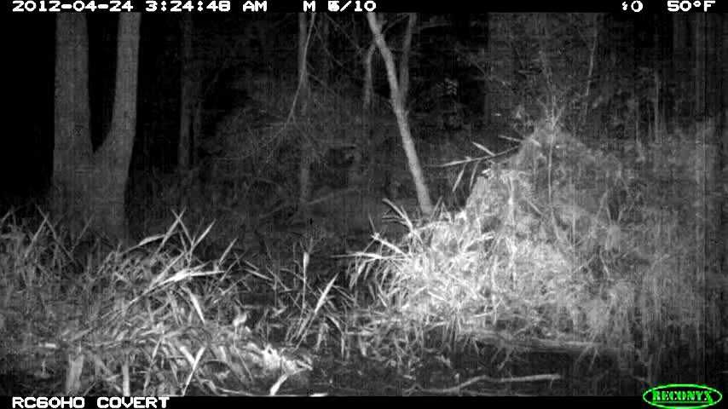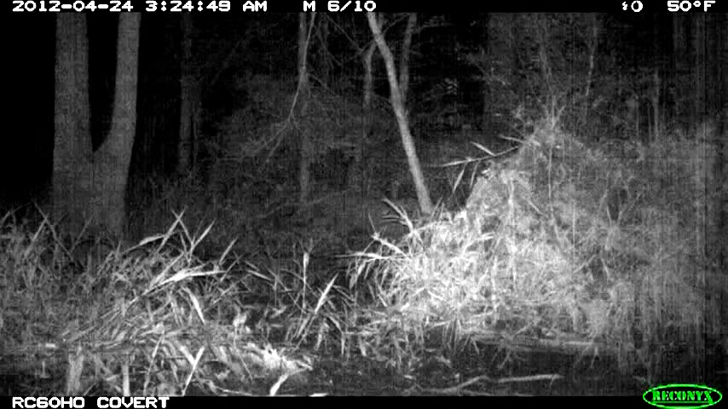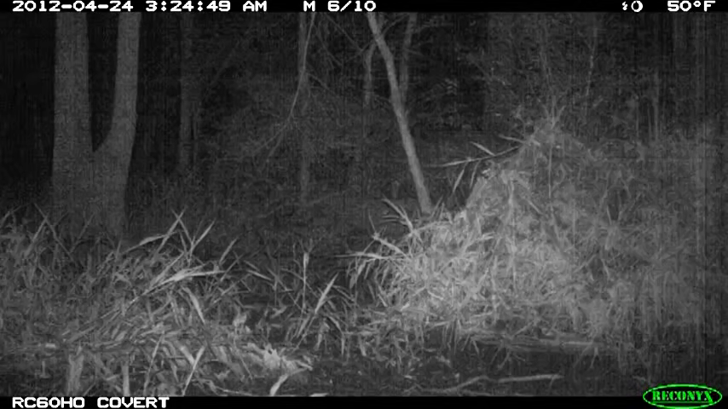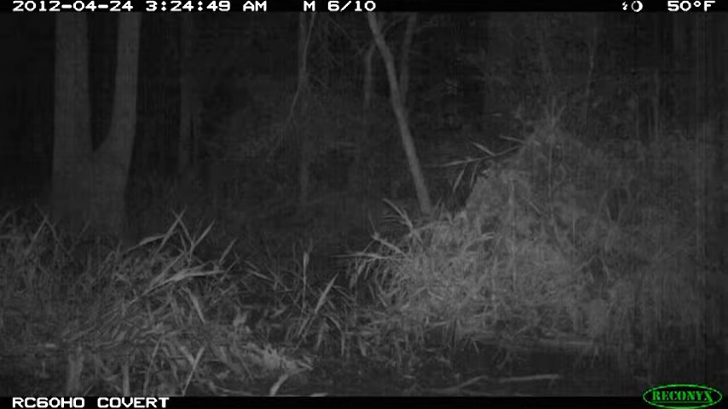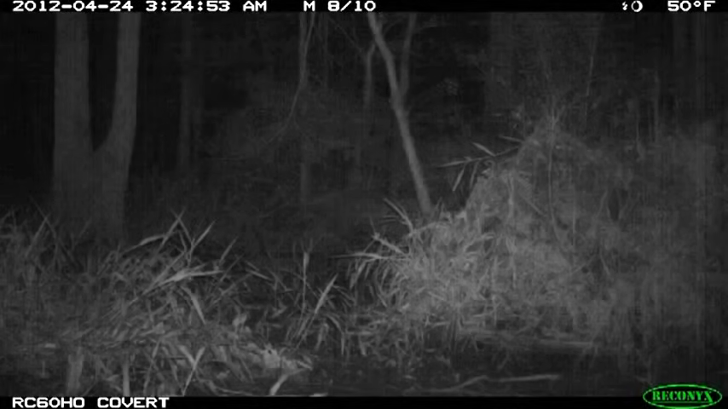See, it was 50 degrees that night. That's another frame. And again another frame showing that there's nothing there. I'm showing you all the frames. Then something really weird appears. It almost looks like an eye on the top right, but I don't know. Then it's gone.